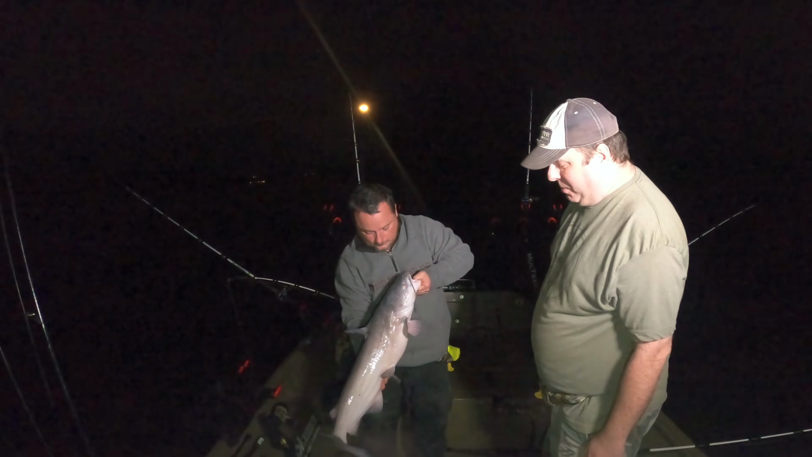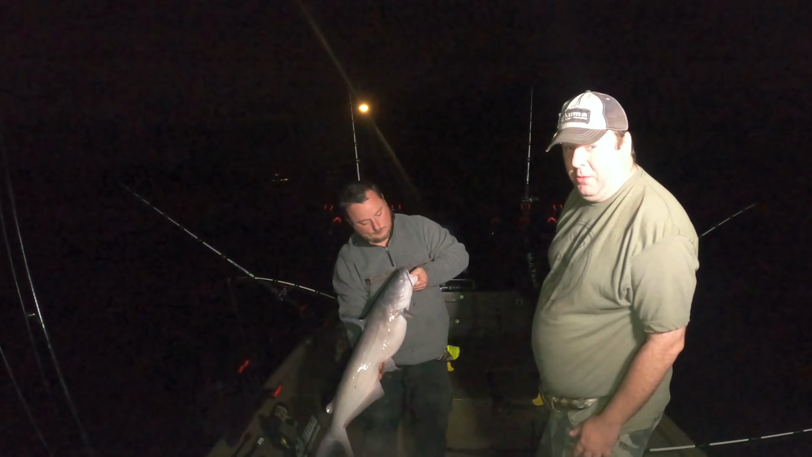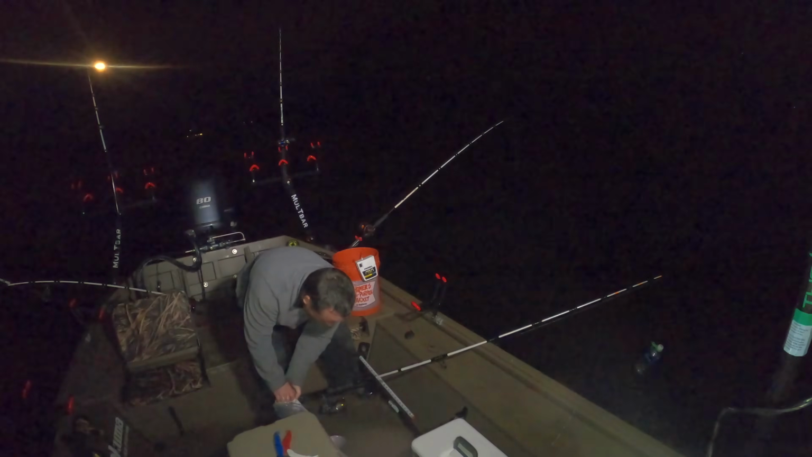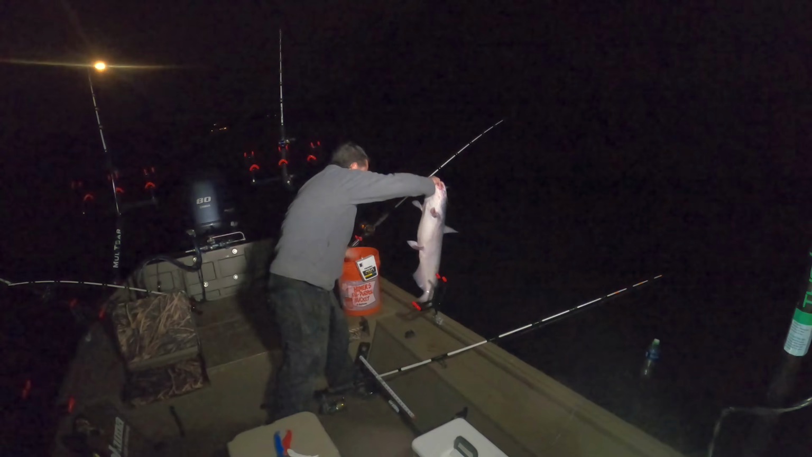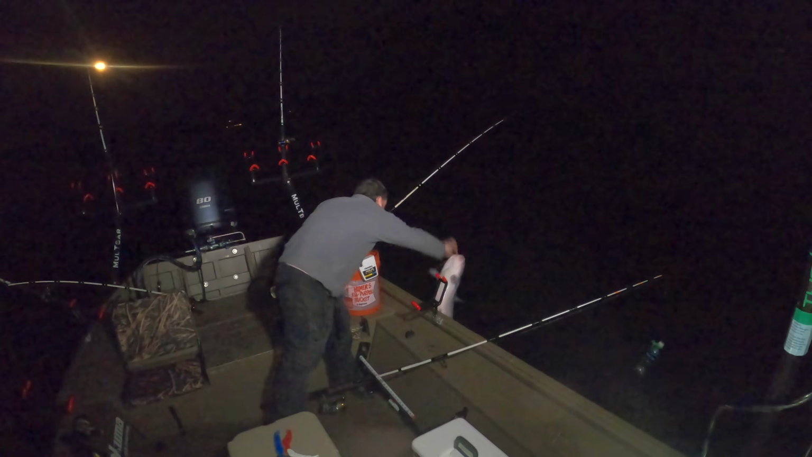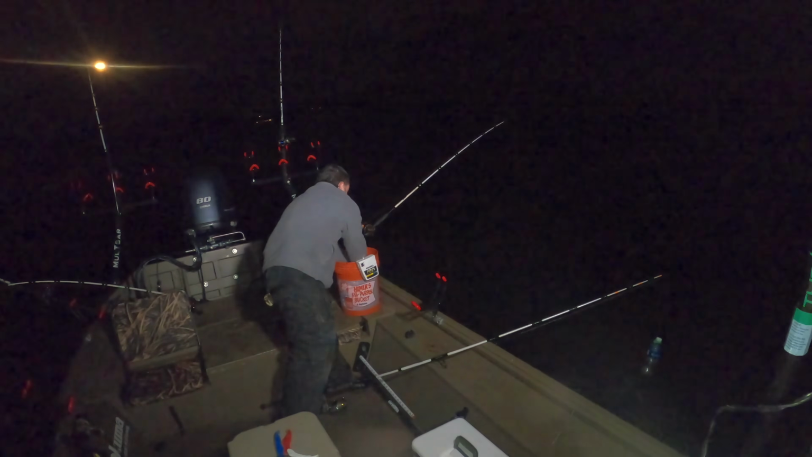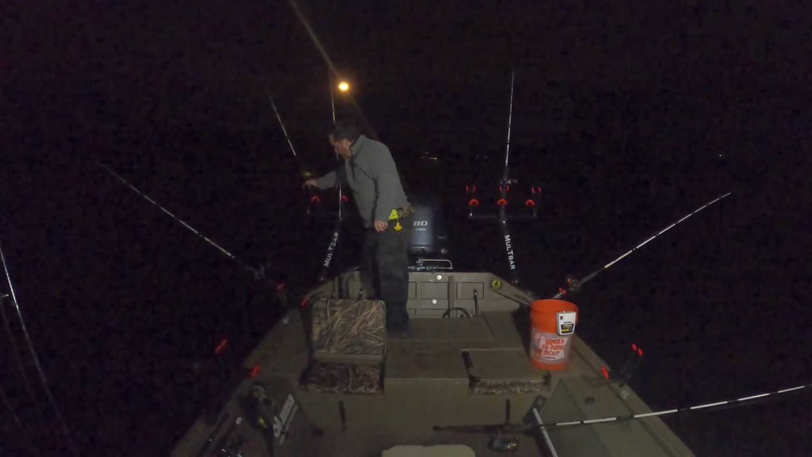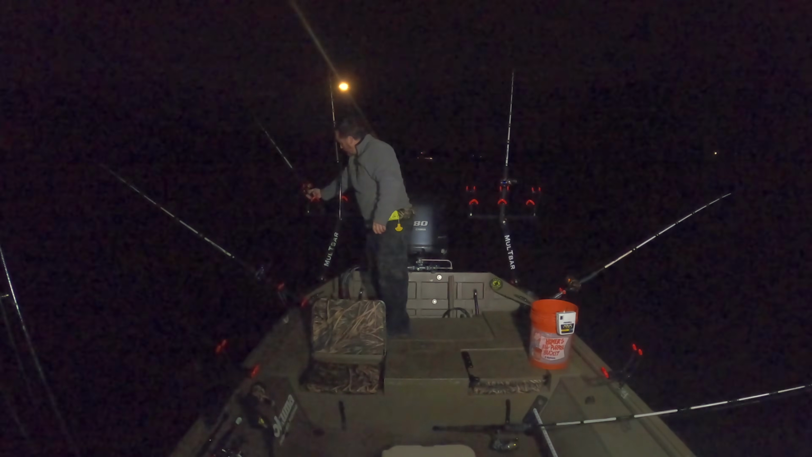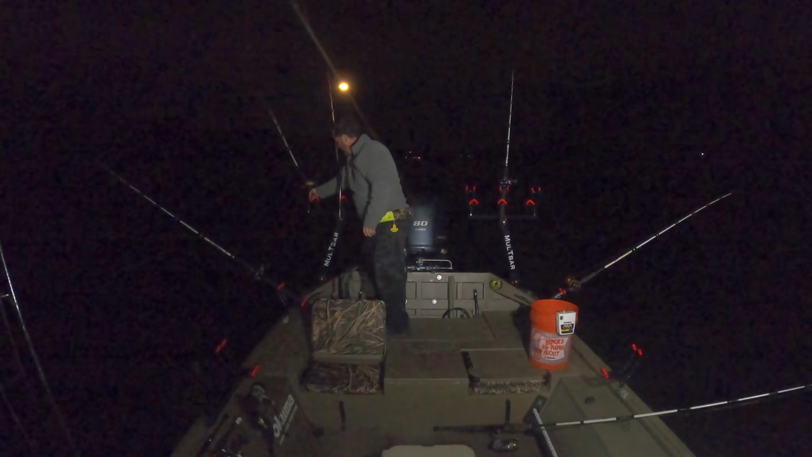Now that is a nice one. Clint's rods and reels are the lucky ones today. That is a nice one. Future 100-pounder. Well, I forgot to start recording when Clint cast his rod and reel out. His rods and reels seem to be the lucky ones today.